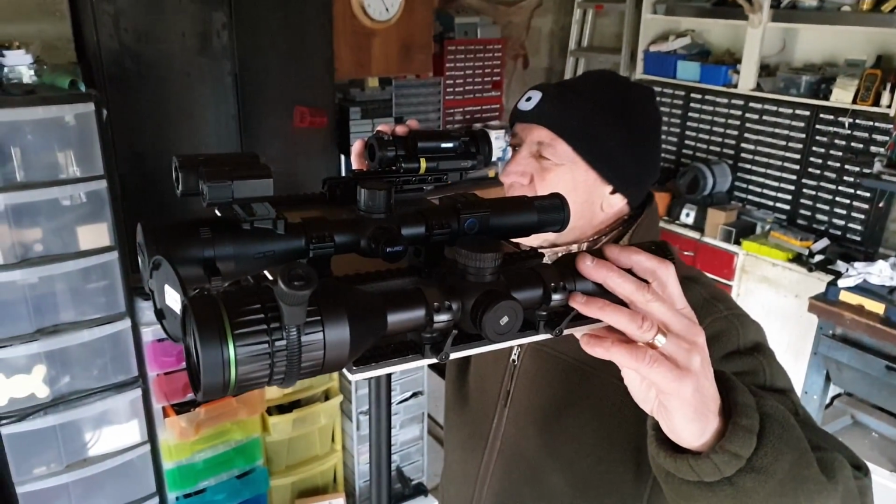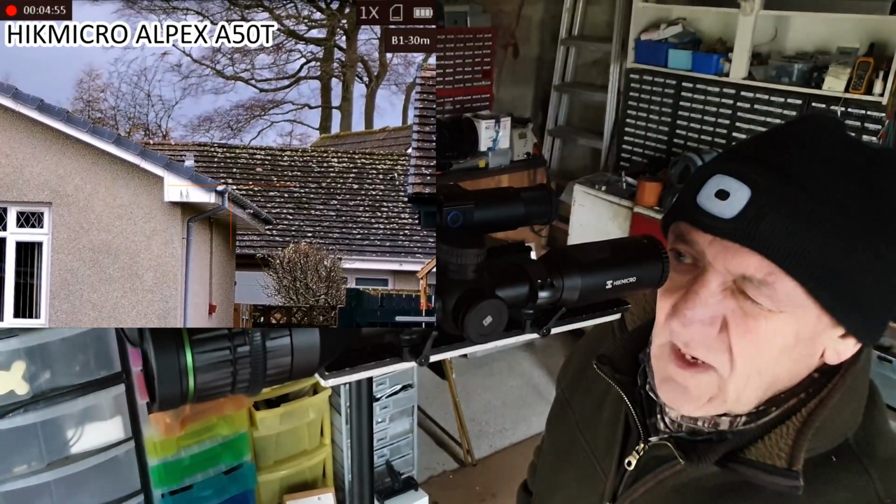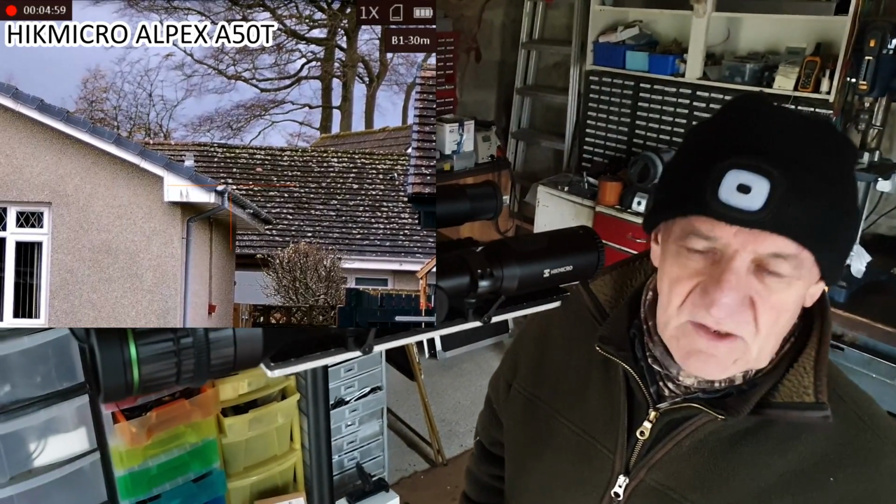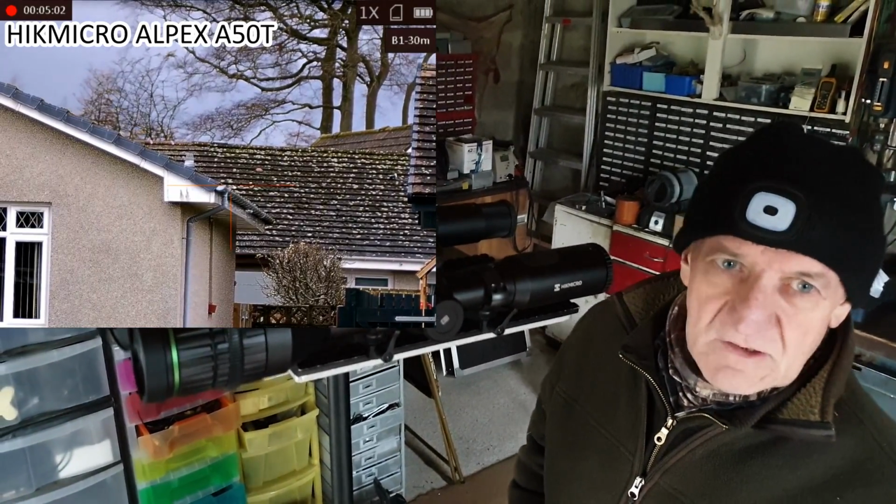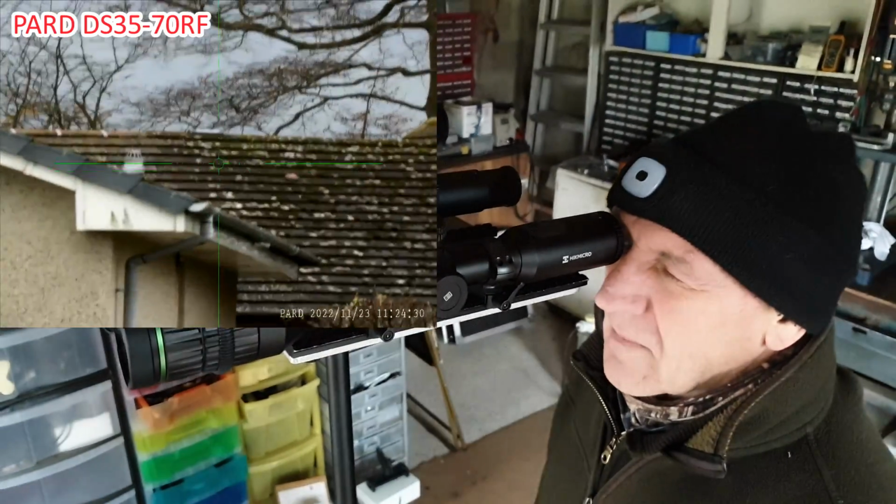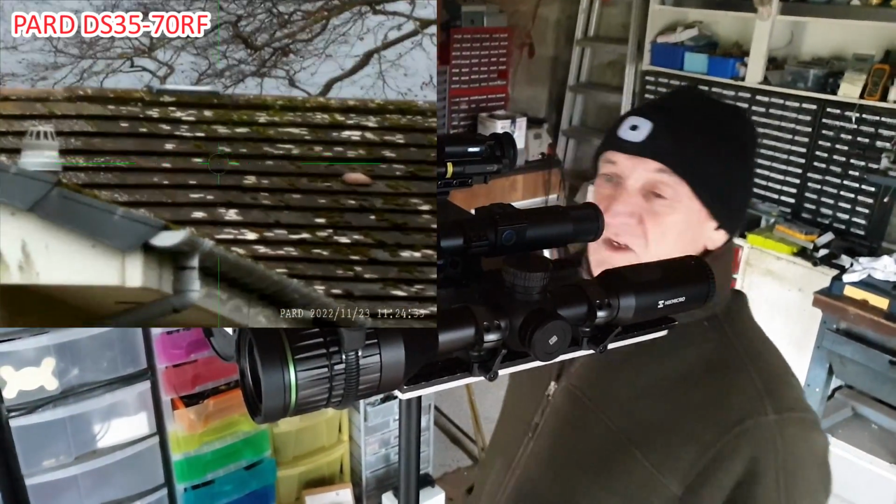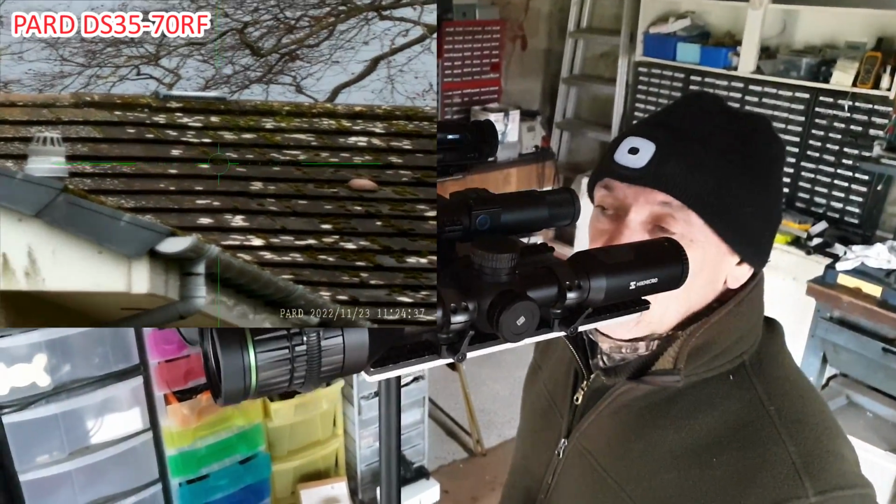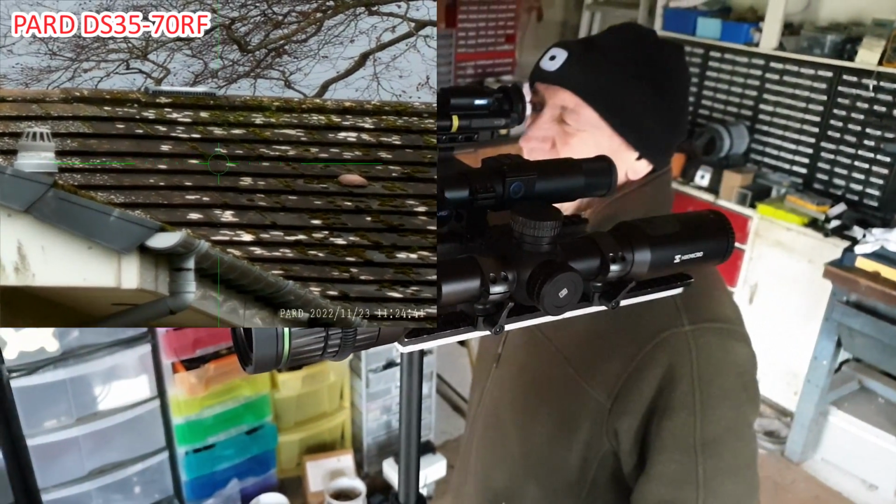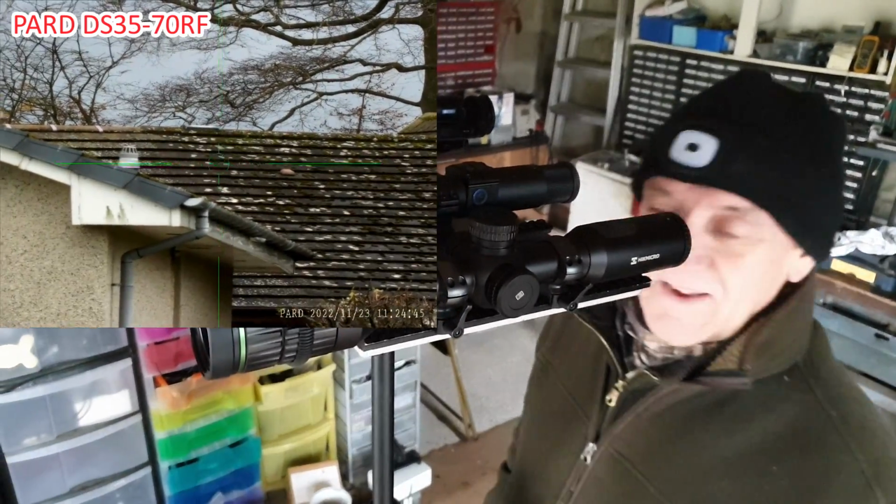So have you got the Alpex on low mag at the moment? Initially I just want to see what they're like, because obviously as soon as you increase the magnification, you're going to reduce the sharpness of the image. Yeah, because you're going to get pixelation. I must admit, my first impression of the Pard is that the round display just feels natural. Yeah, it is. It's good.